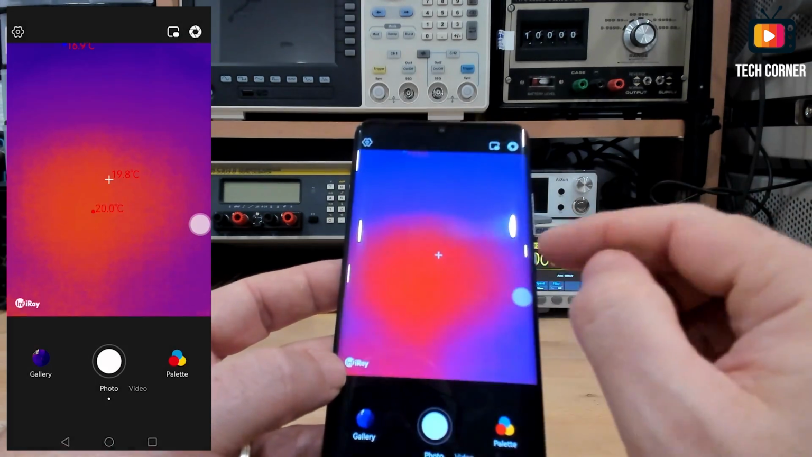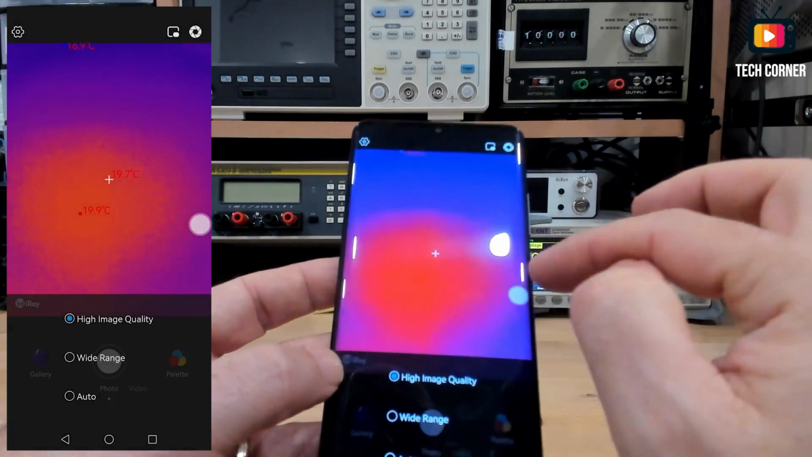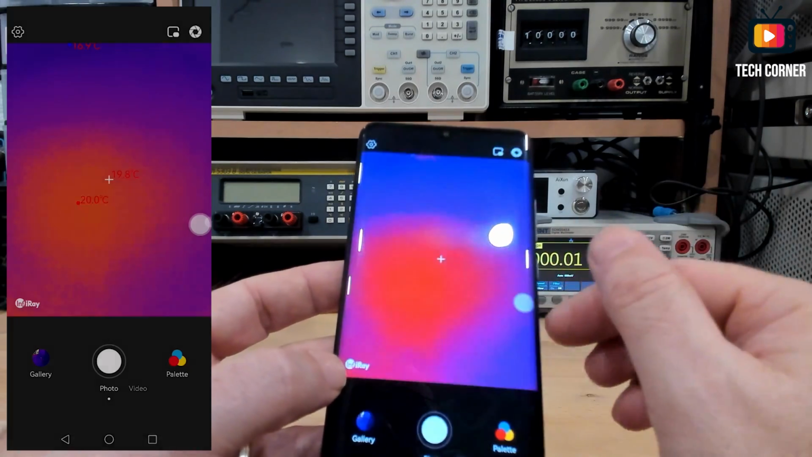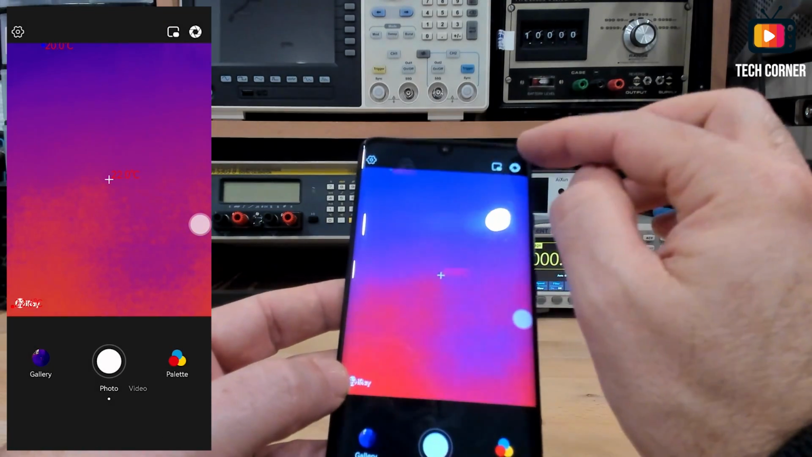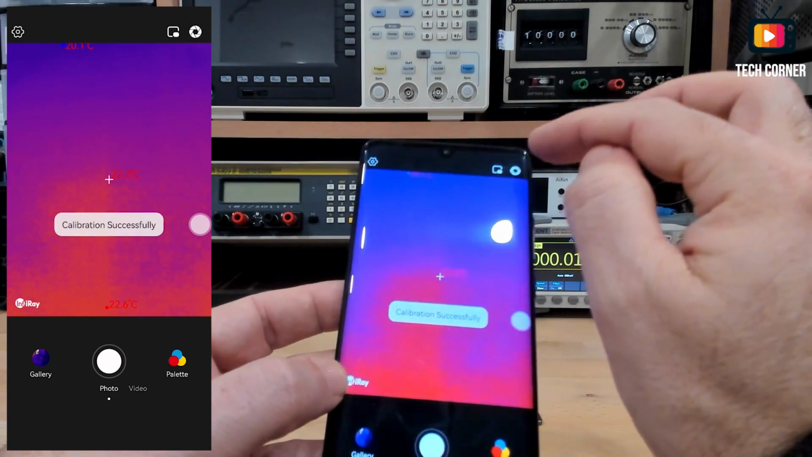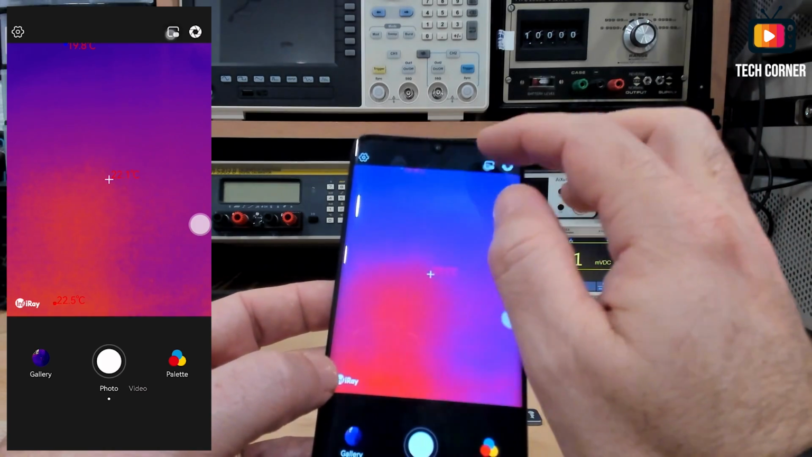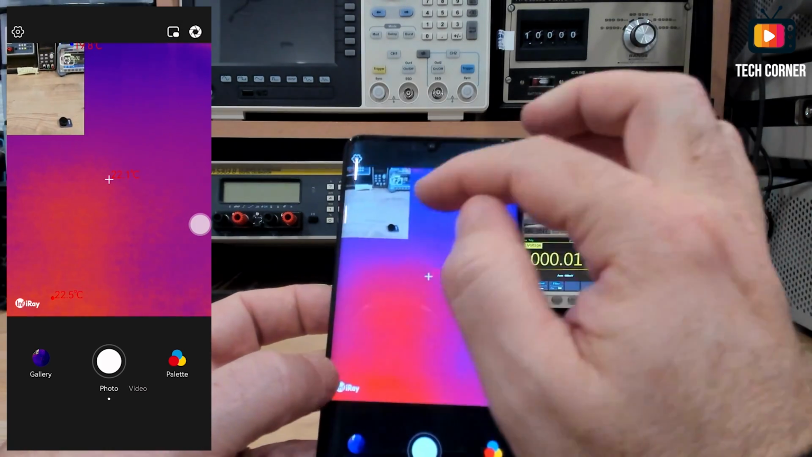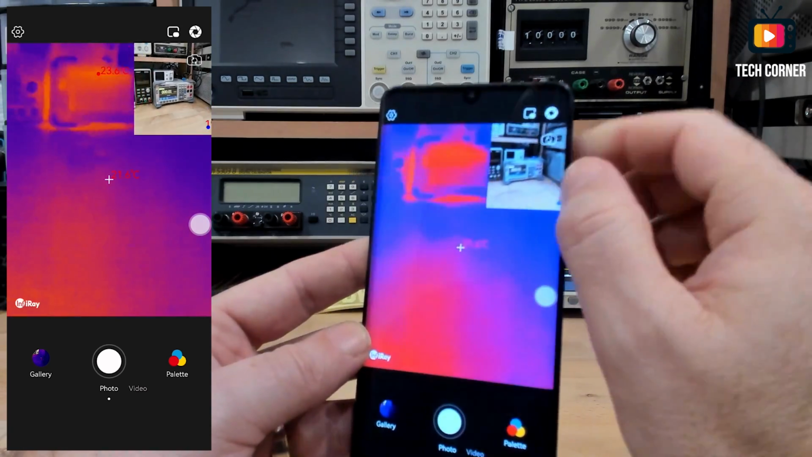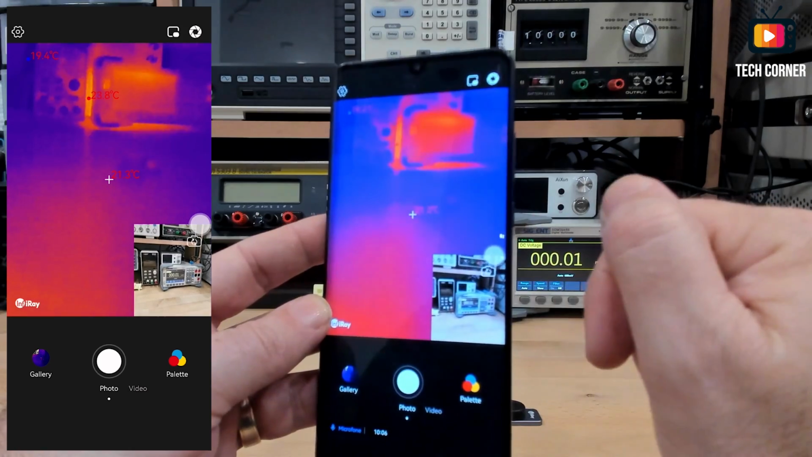And I think that's all covered, the modes, and basically it's all covered. On the top you have these 3 icons. The first one does a calibration, and then you have also the PIP mode, where you can have this image in image, so you can observe and know what you are observing with the image.